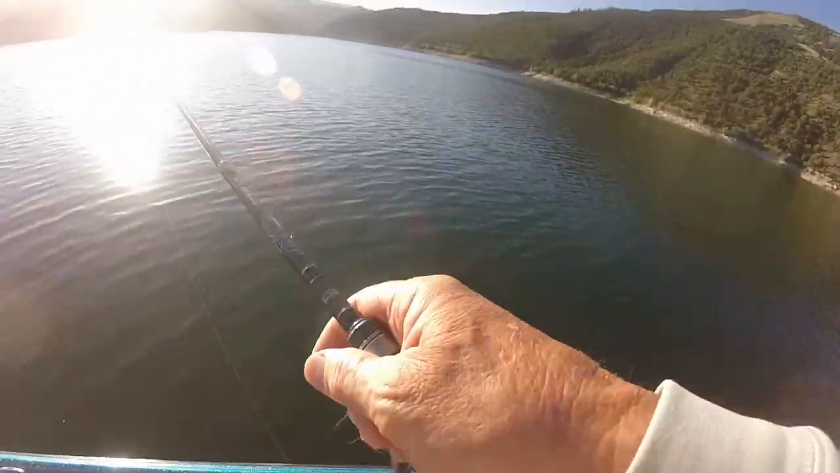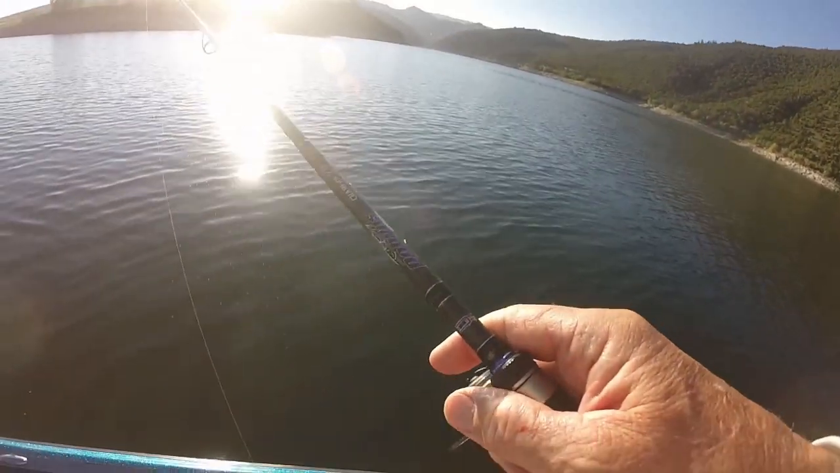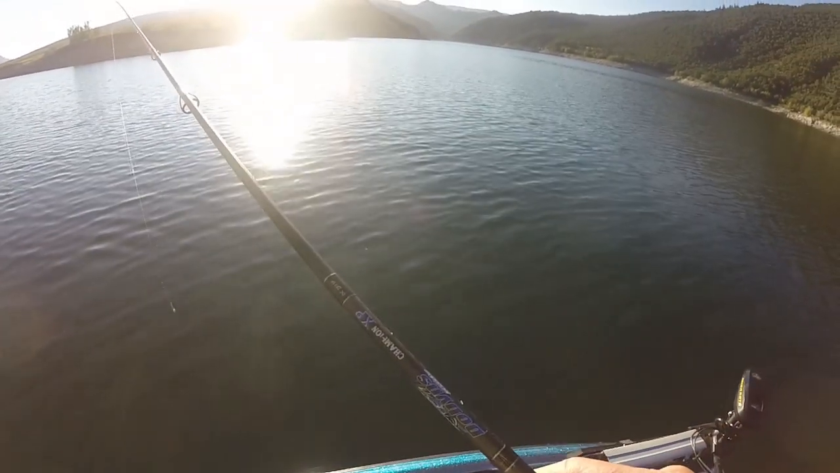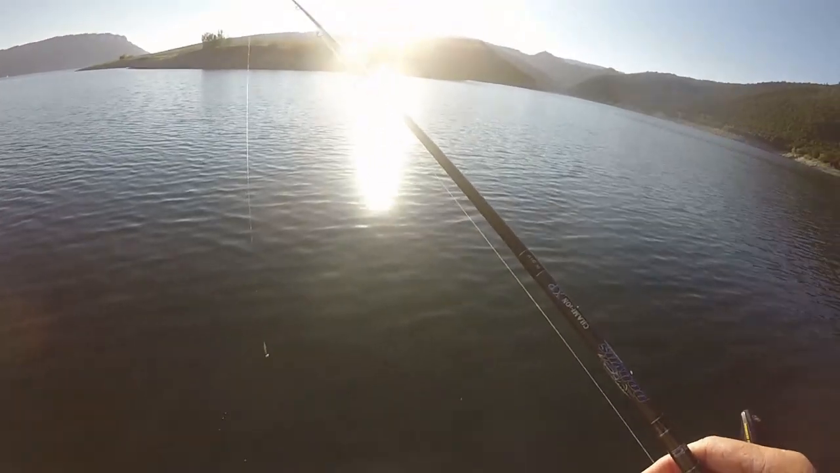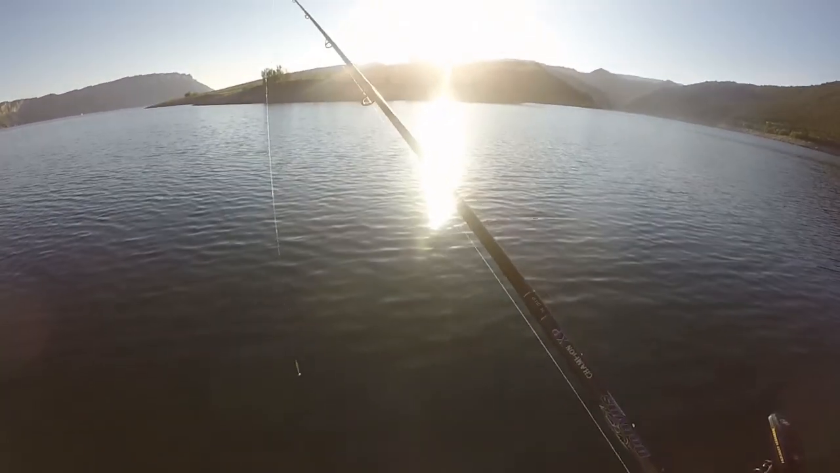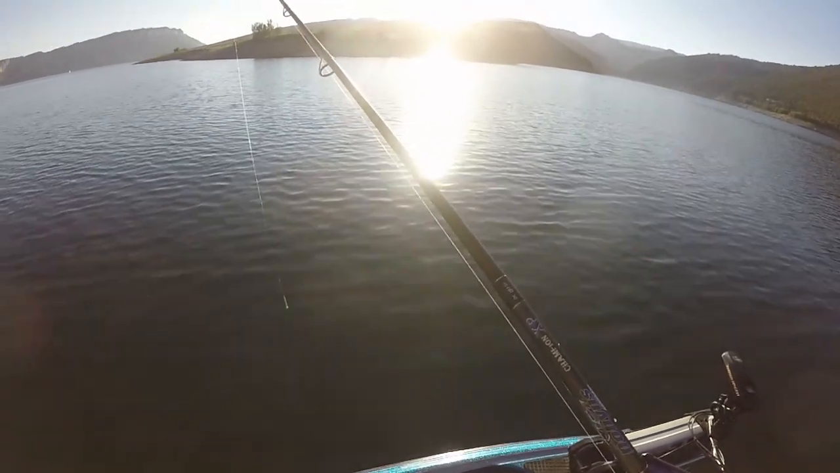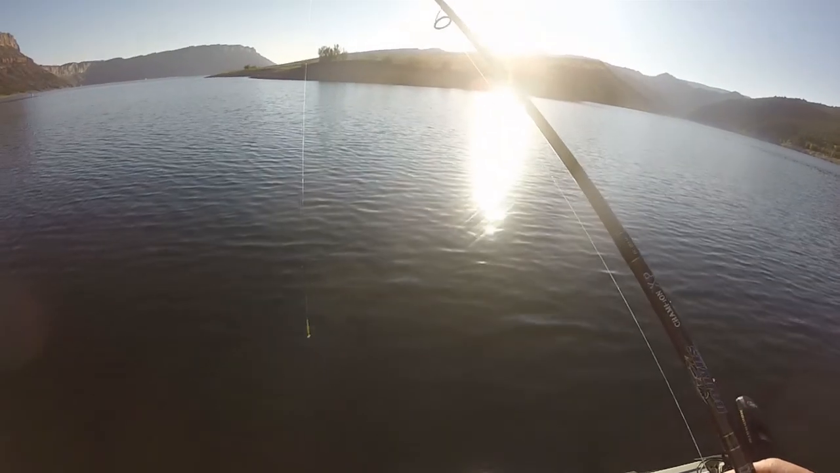You know, this time of year you have to be prepared to move a little bit. I've actually moved about 100 yards since I started this morning, and I've had 3 fish on, got 2 to the boat. One I had to keep was a rainbow, nice rainbow, and then the other one was a kokanee, nice male.